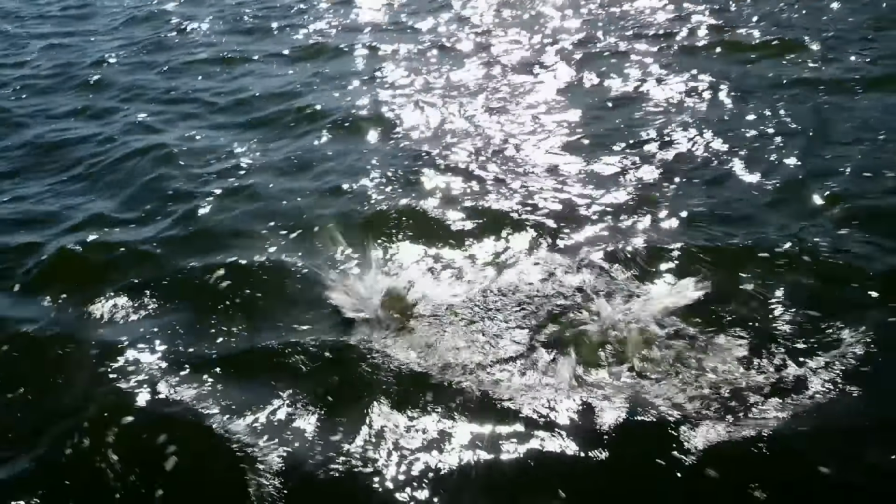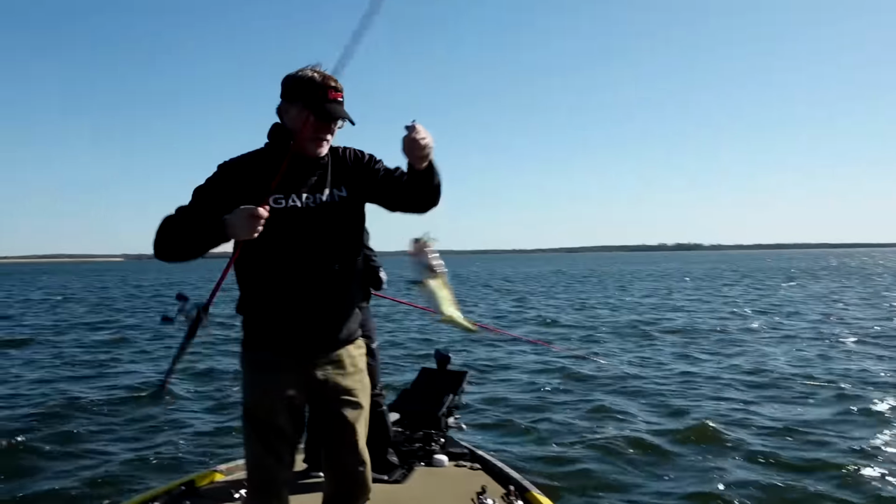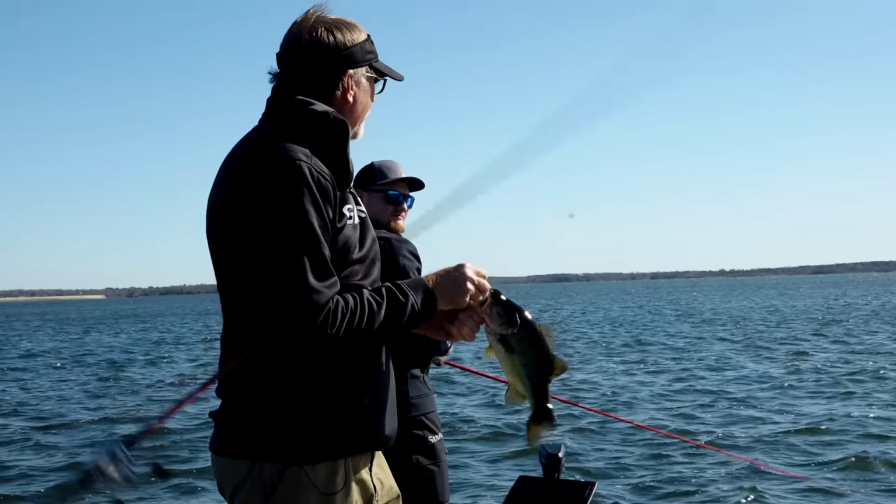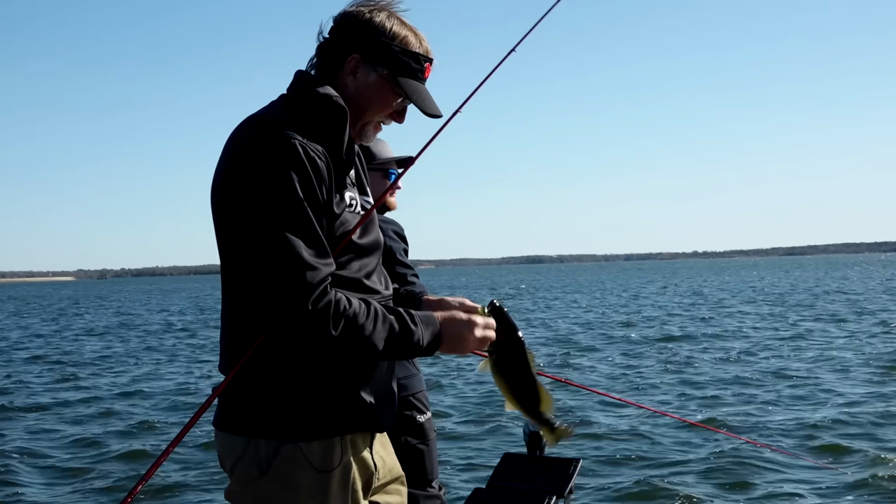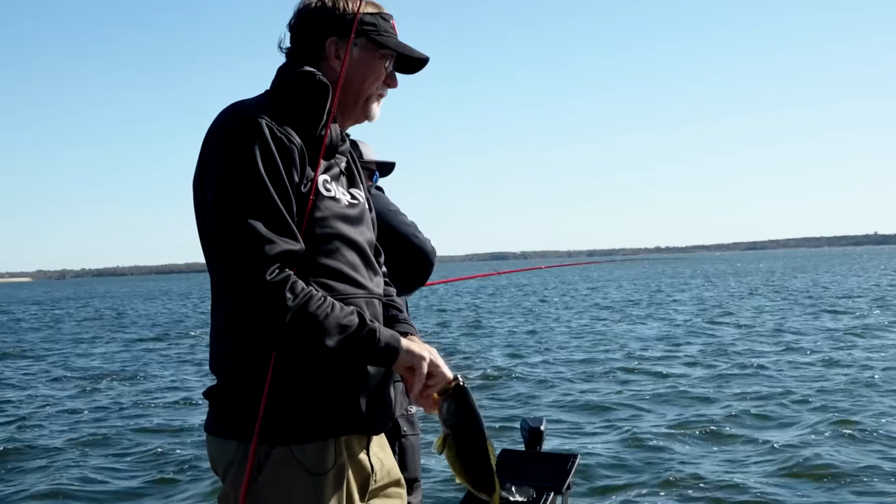Got one. Look how dark that fish is. Nice. Dark. These fish are pretty over here. I mean, that's an overused term because all fish are pretty, but they just have that real classic green look. Got him? Same double spot up. Almost.